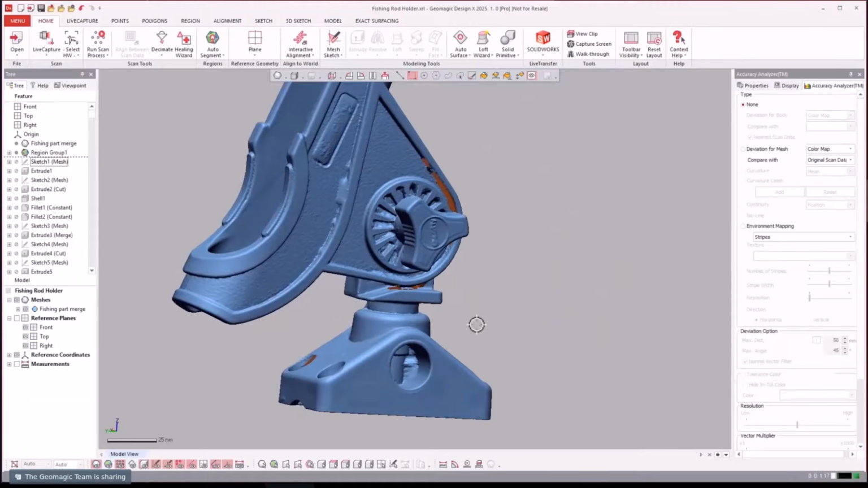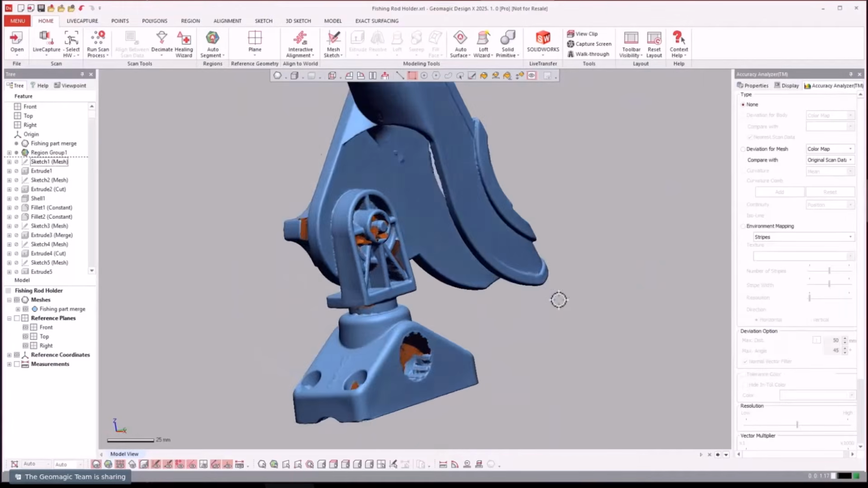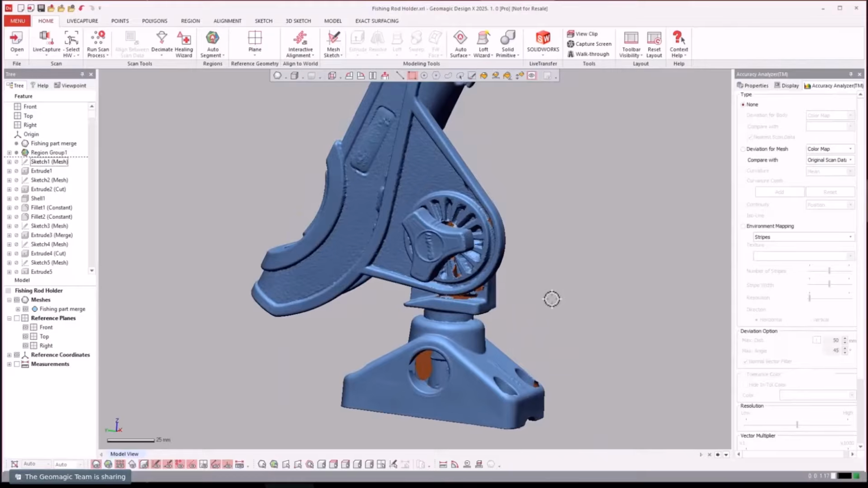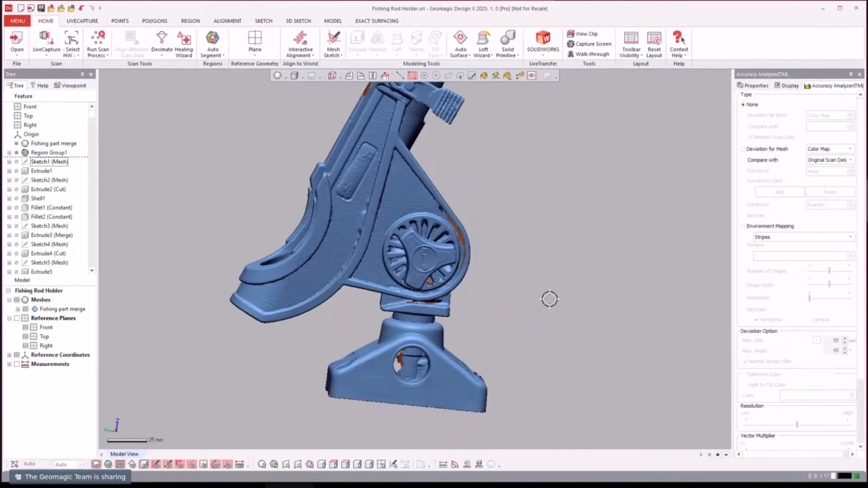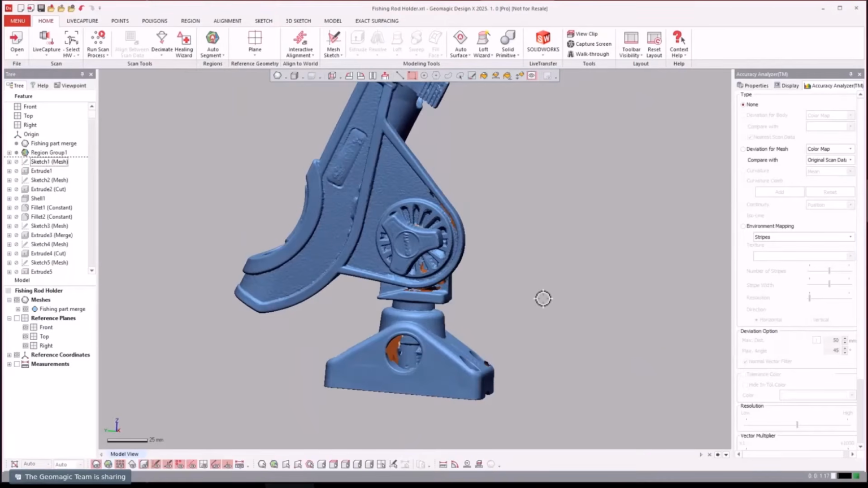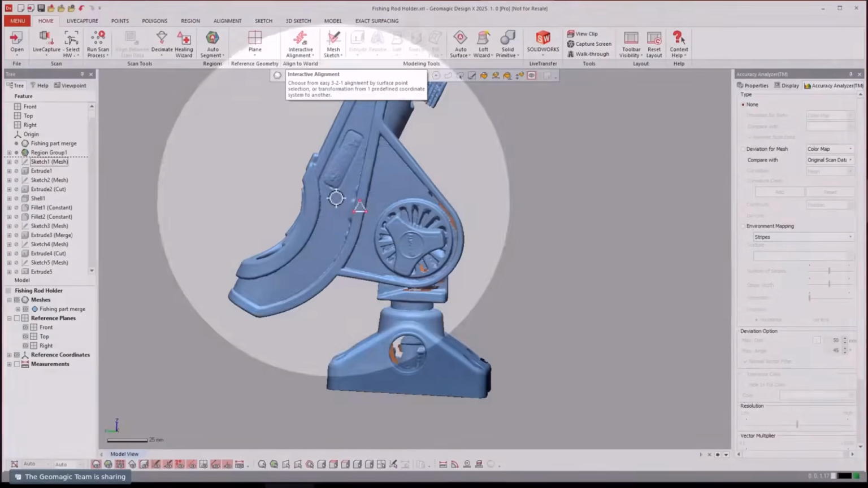So then you can have these as separate meshes. That's not the way we did this specific one, but if you're working with a part like this and you want to reverse engineer them and keep them as separate objects, sometimes that's a good way to go too. And if you are going to separate them, you can then do an interactive alignment and realign parts.